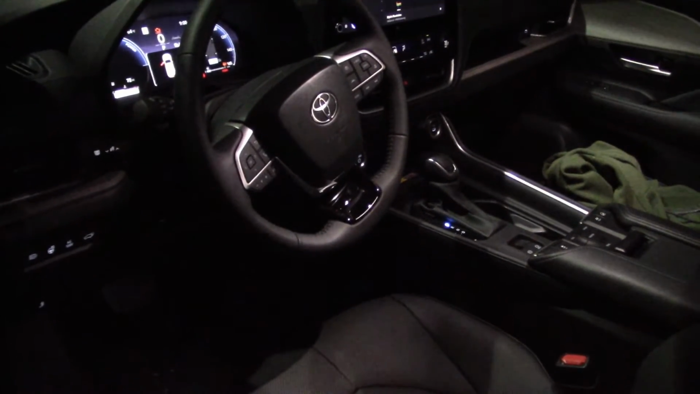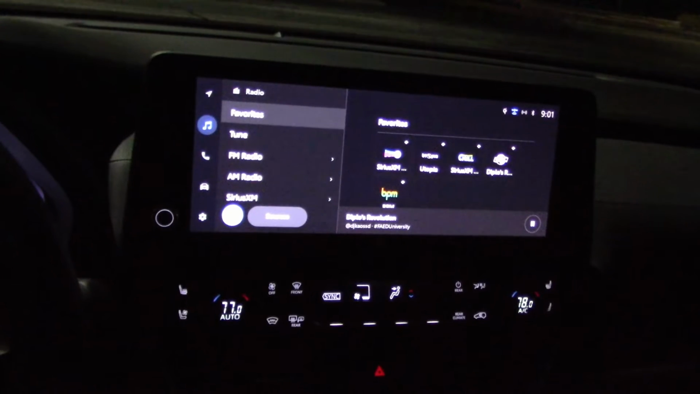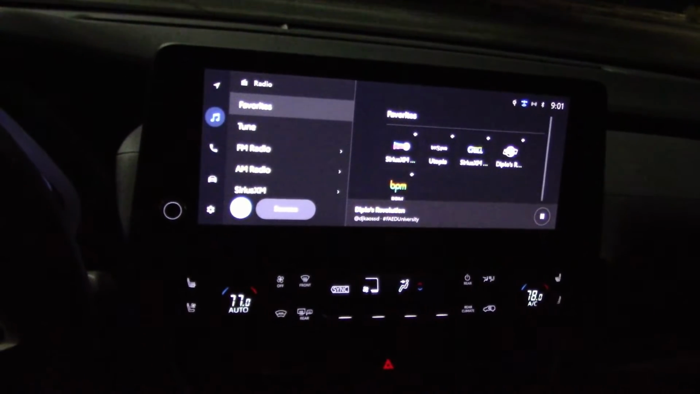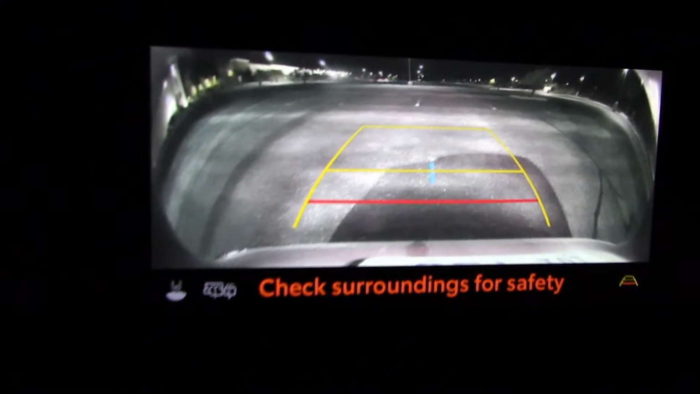The interior lights do a good job of lighting up the cabin. Same in the second row. Same in the third row, although the third row seats are folded at the moment to haul some gear. And here's the info screen, which is big enough. And the camera system, if you put the transmission in reverse.